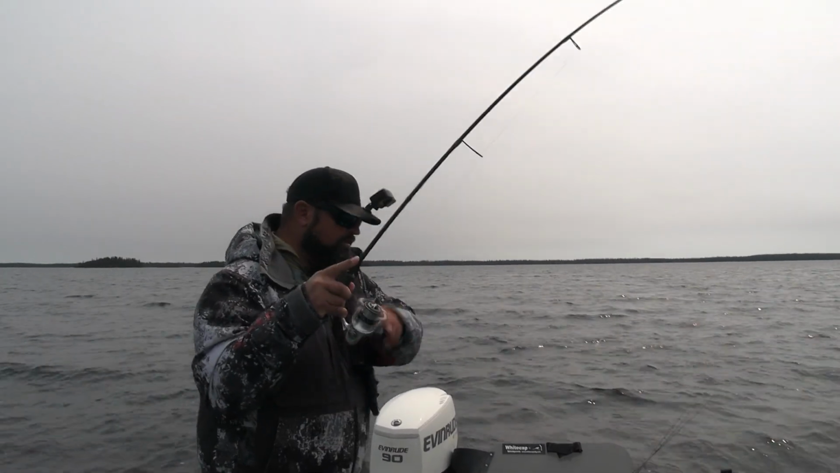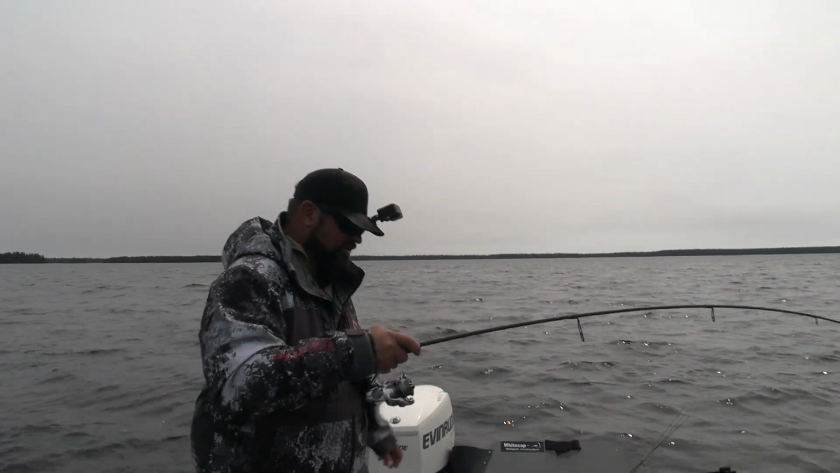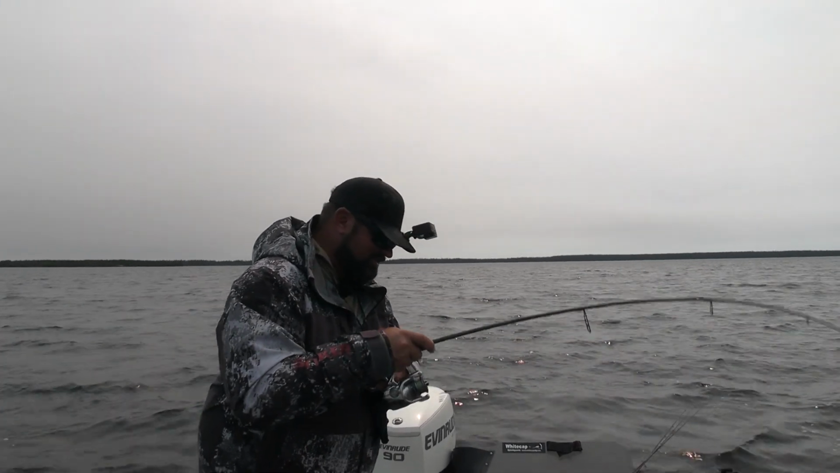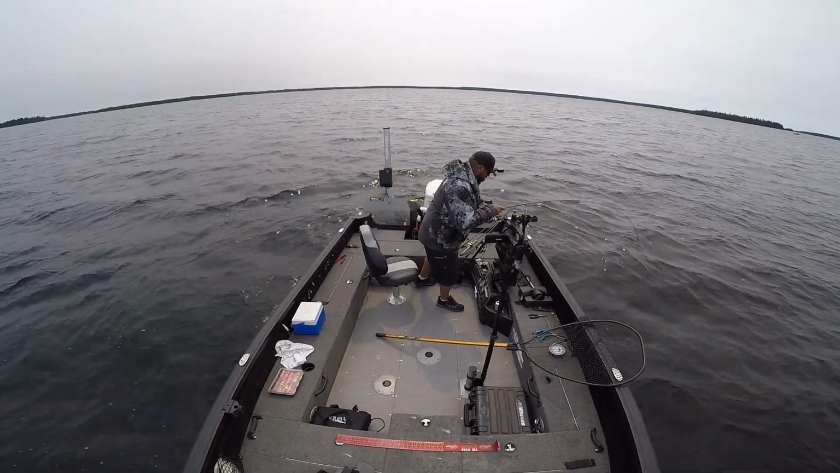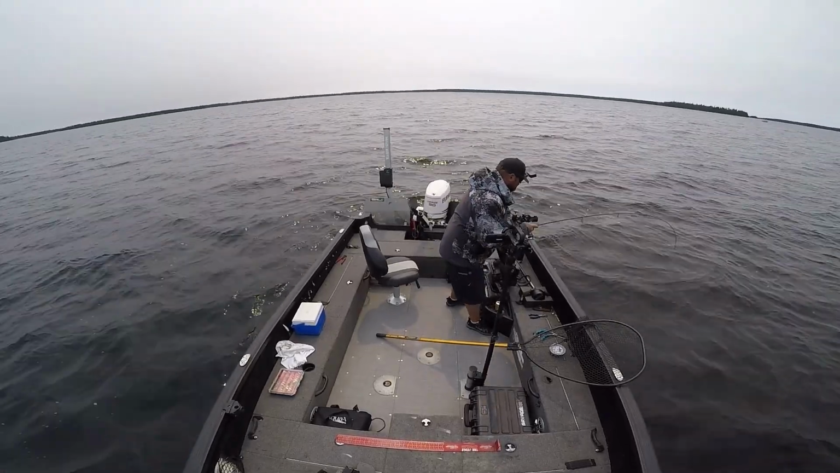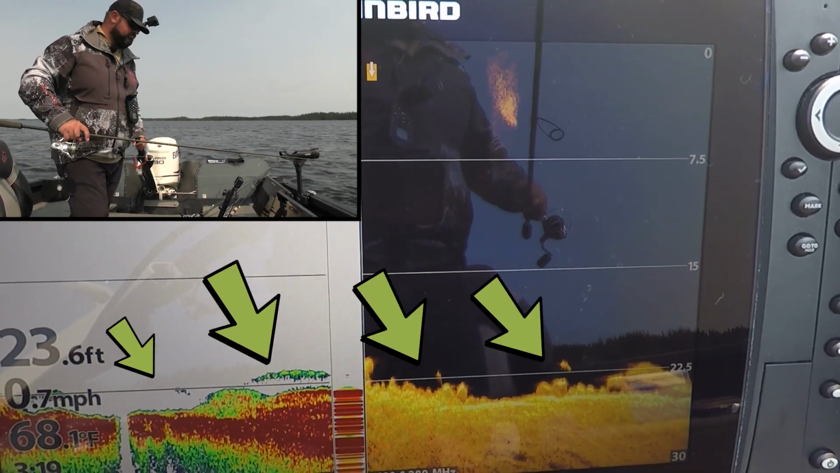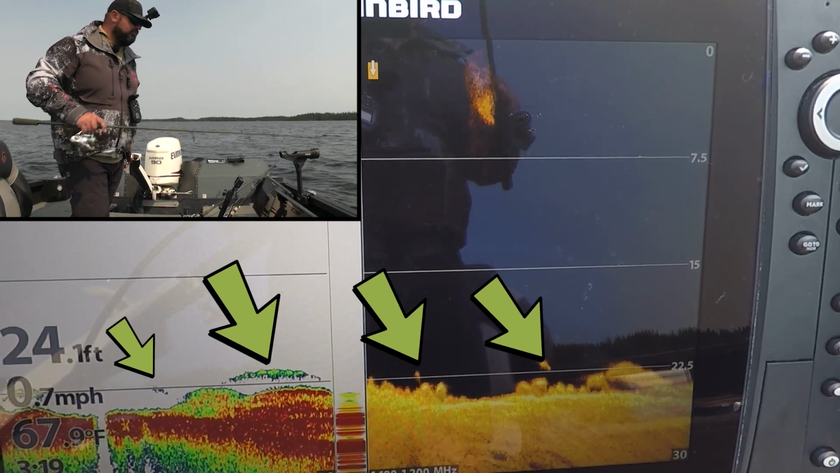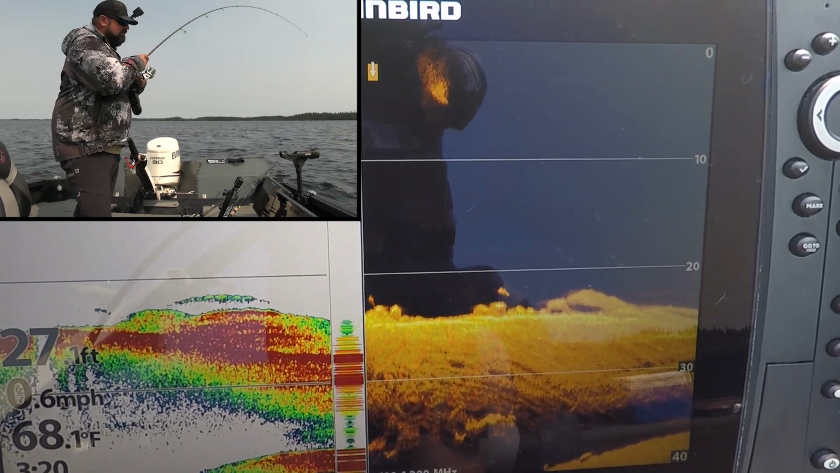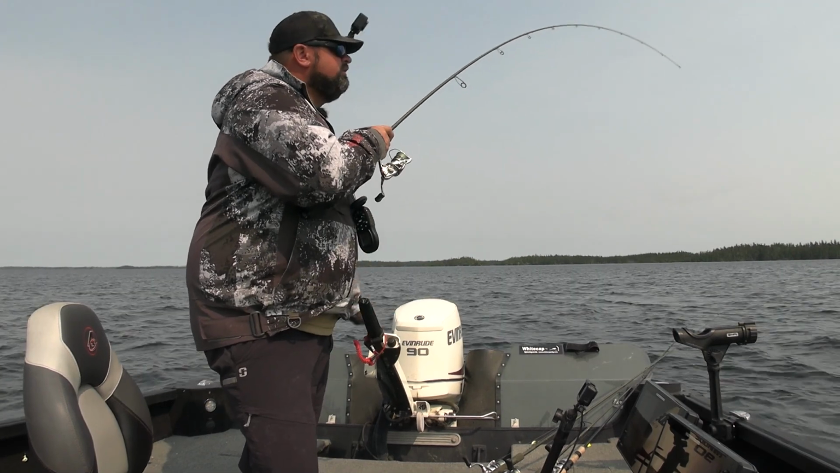Nice. Feels good. They all feel good. They feel good. It's true. Another nice walleye. Couple nice marks right here. Nice. We're on. We're on. Feels good too.